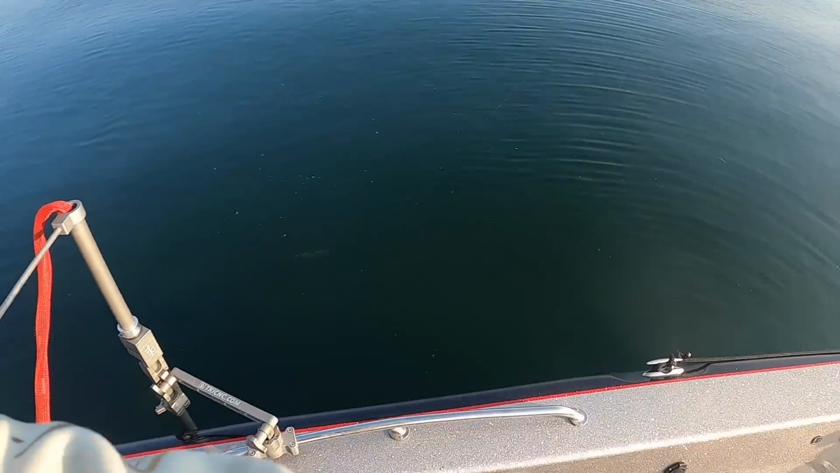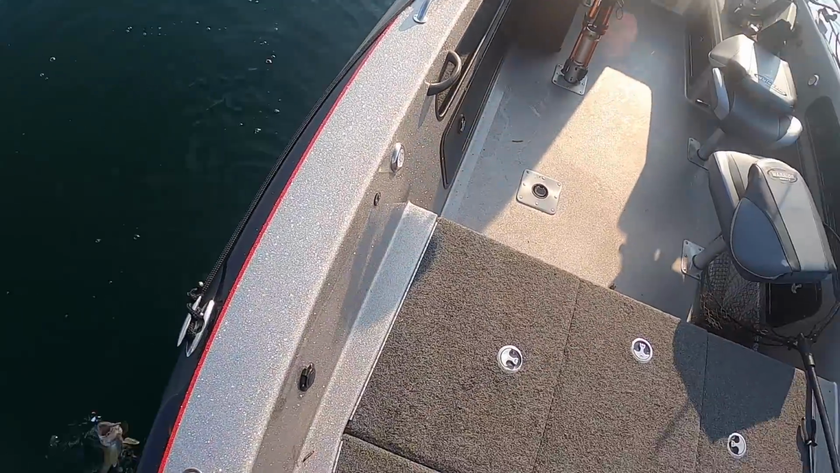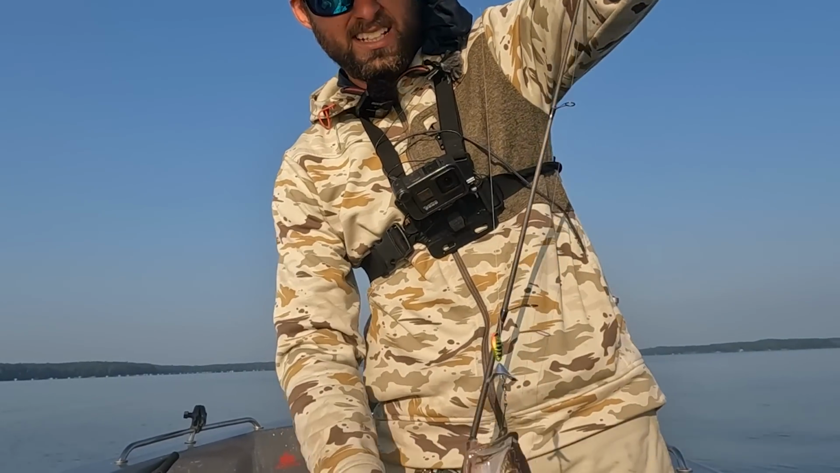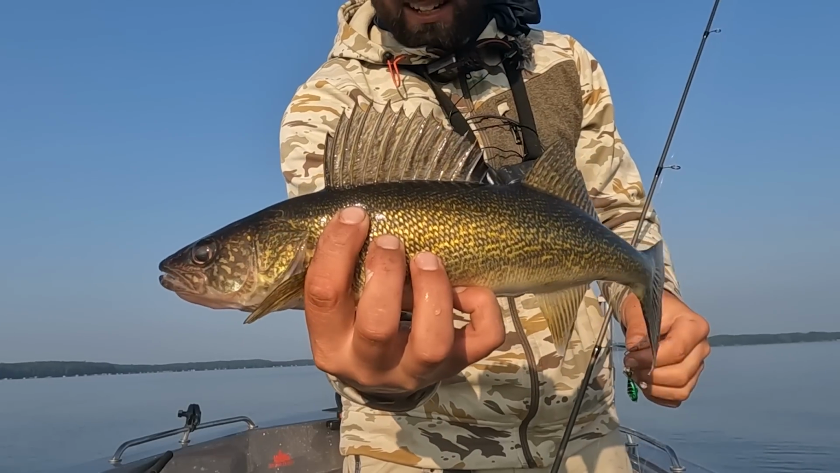Nice walleye. Nice walleye. Well, we're definitely putting them together, I'll say that, on the search bait. Caught the first one, I think, on the pork crawler. And then I just had a couple nippers, and then switched to a real crawler. And the last two have come on that. So they're probably kind of interchangeable, but who knows, right?